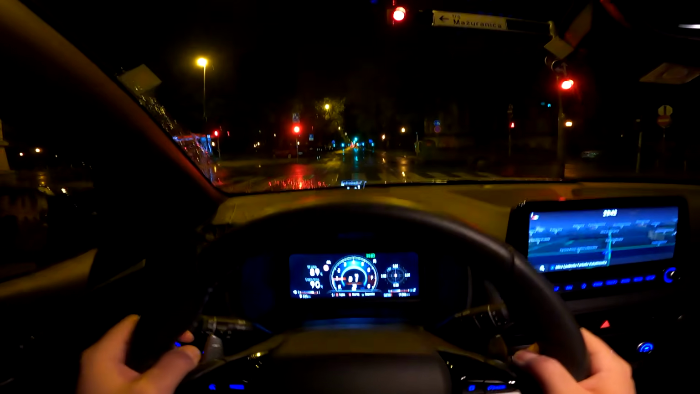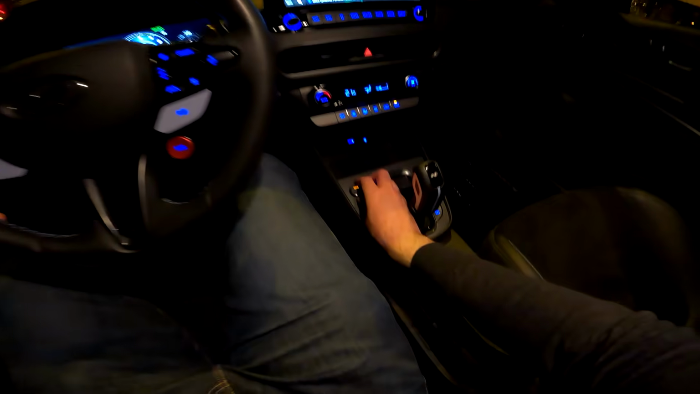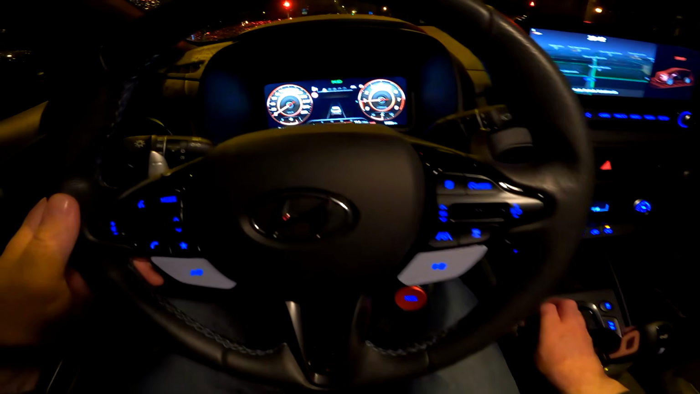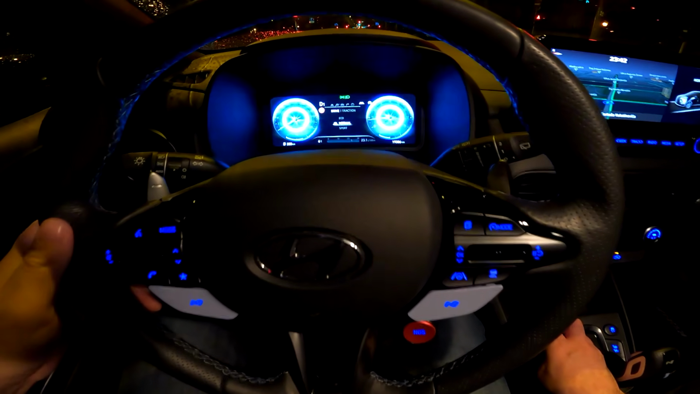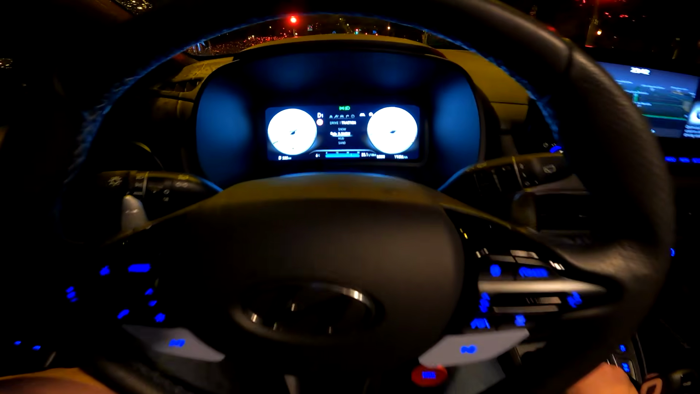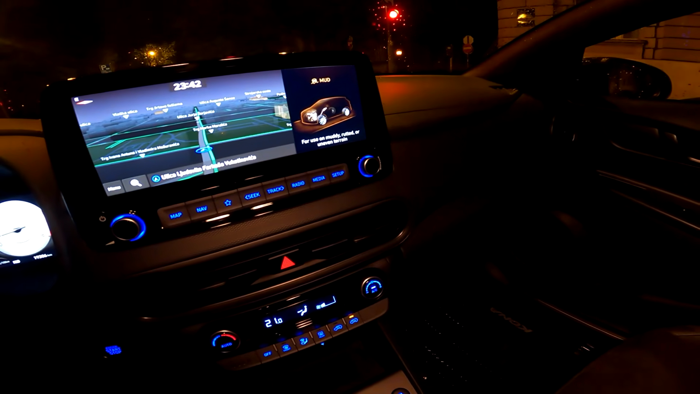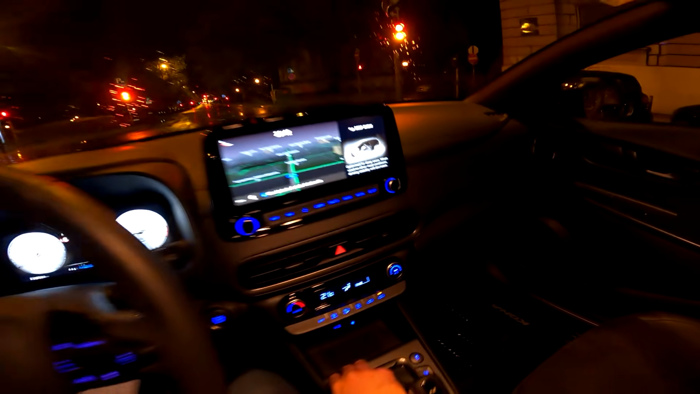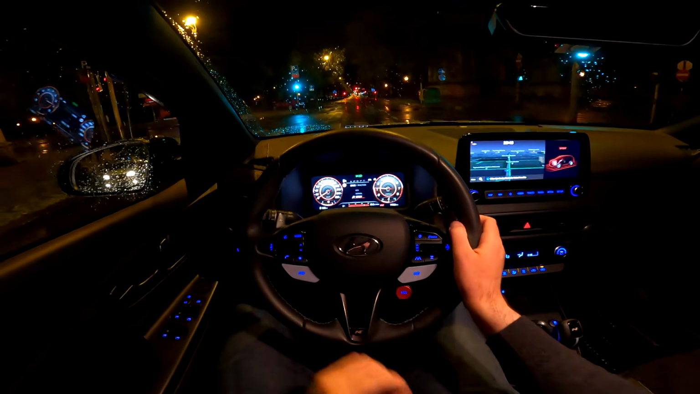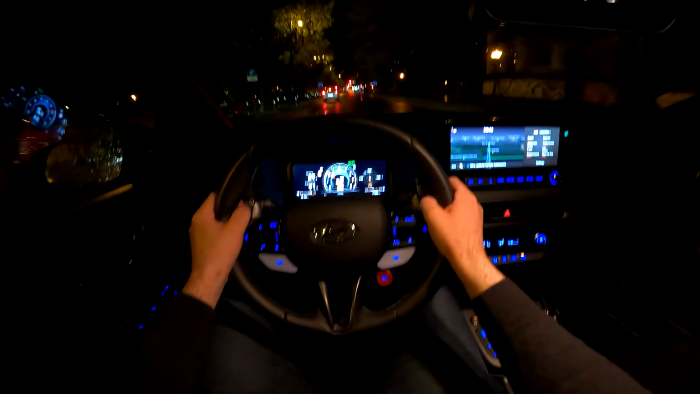Not sure if you can see it on the GoPro, but yeah, we also have some additional modes here. So you see Eco, Normal and Sport, but if I press traction, I have snow, deep snow, mud and sand. You also see the instructions for various modes, but let's put it back to the N and custom mode.